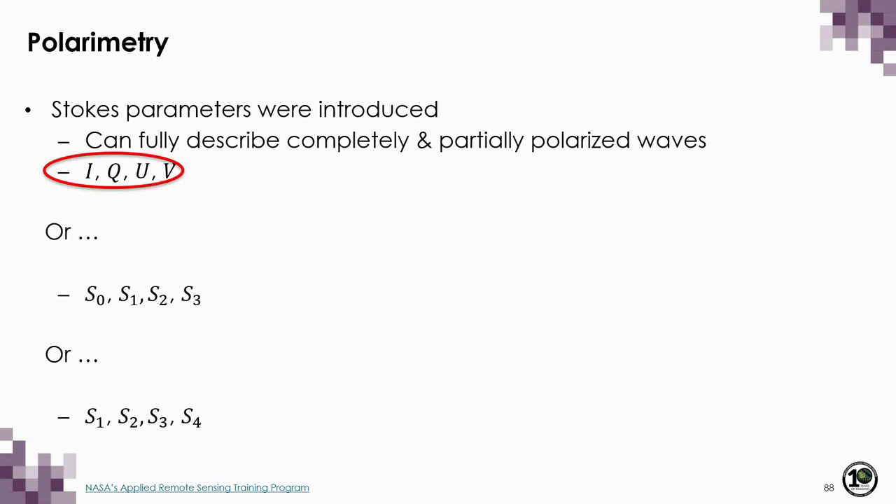You'll sometimes see these represented using I, Q, U, and V, or using some combination of S and 4 subscripts, sometimes starting at 0 or 1. For now, we're going to stick to the I, Q, U, and V convention. So you can imagine that for a single pixel, you have these 4 different values stored in 4 different image bands, and that would be one way to represent your data for every pixel within your image.